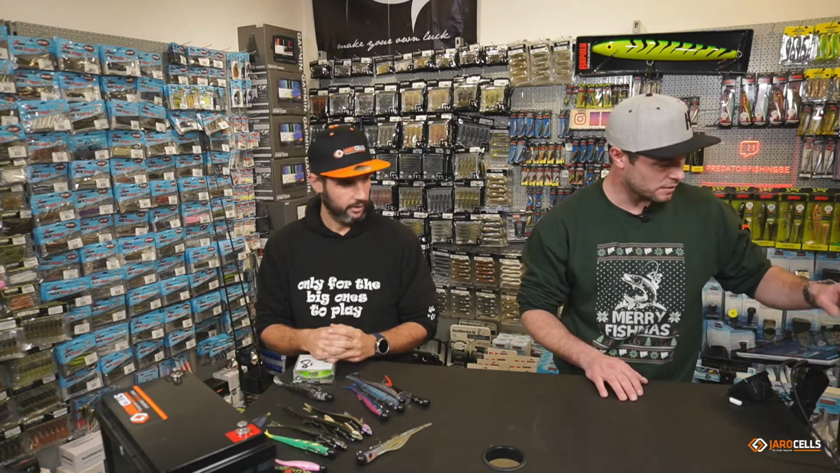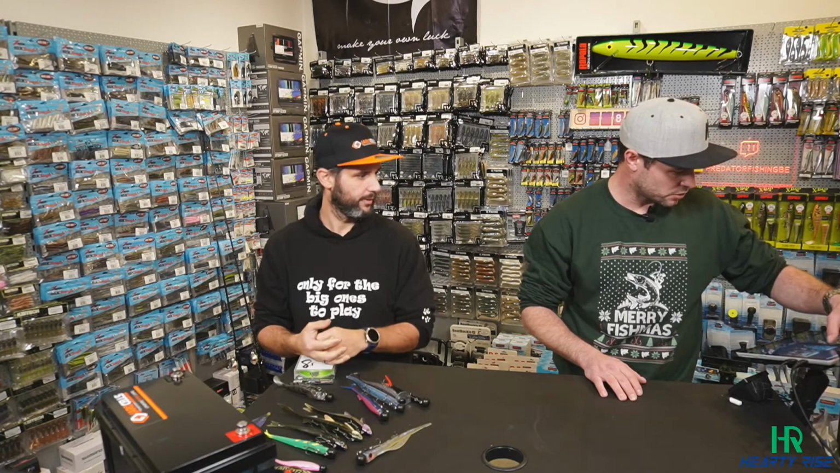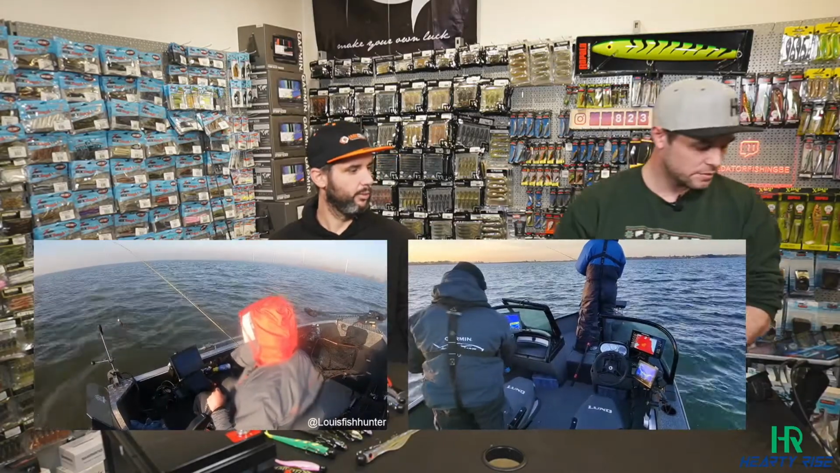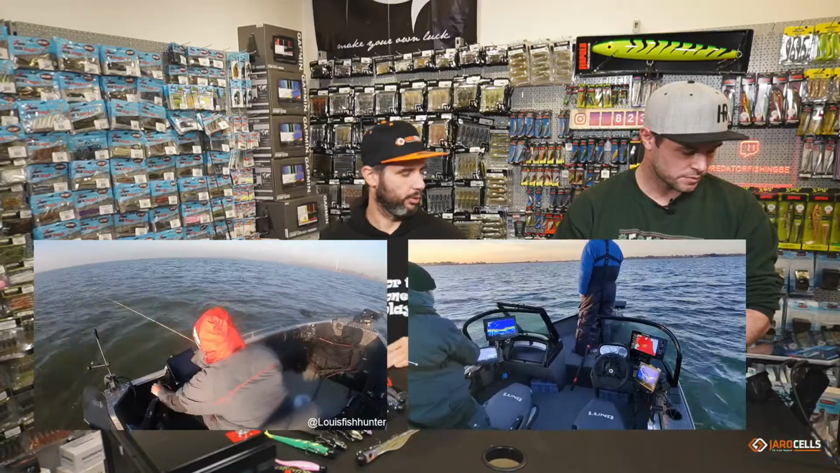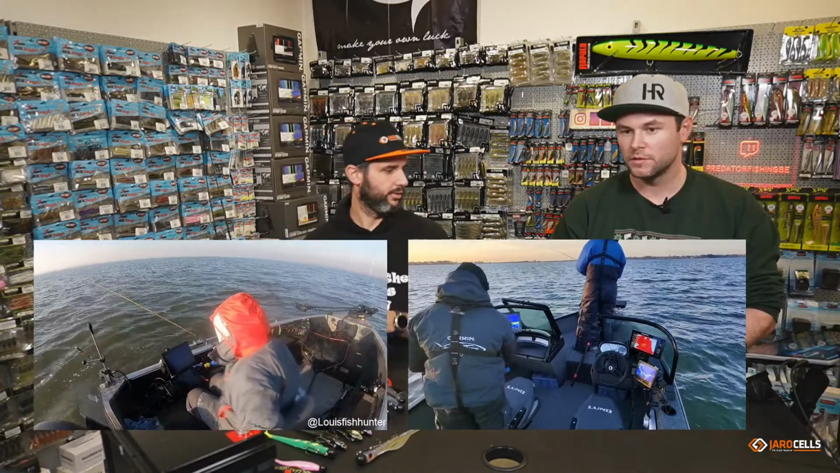Let's say you have two big differences in boats: the tiller and the console. I'll maybe show them on the screen here. On the left side you see Louis from a tiller boat. On the right side you see our boat. It's a console boat. We are not fishing pelagically in that movie, but you see the difference.